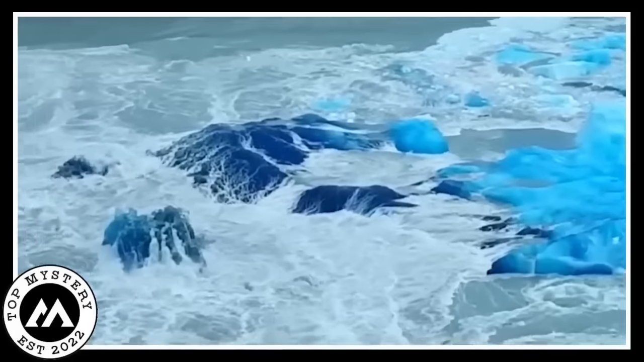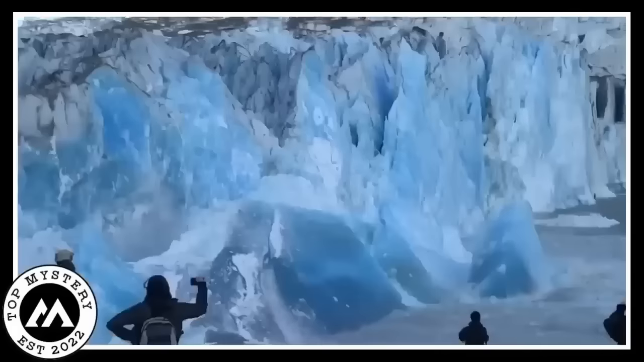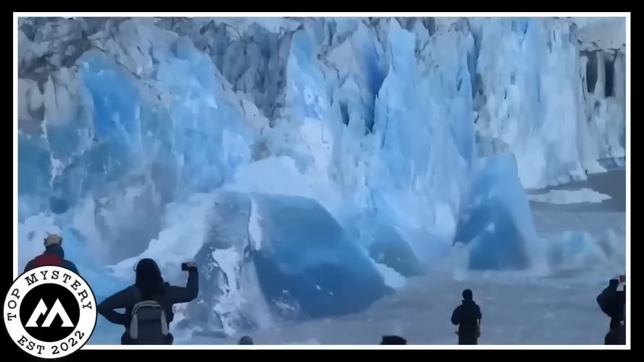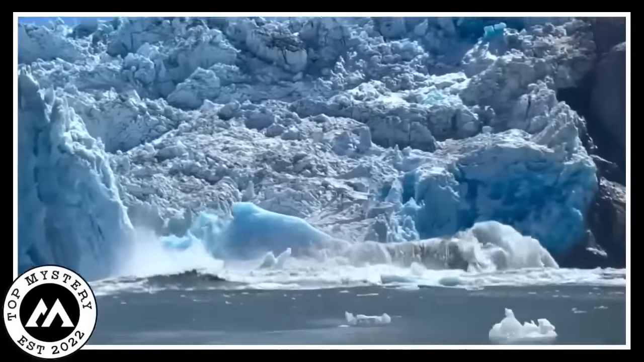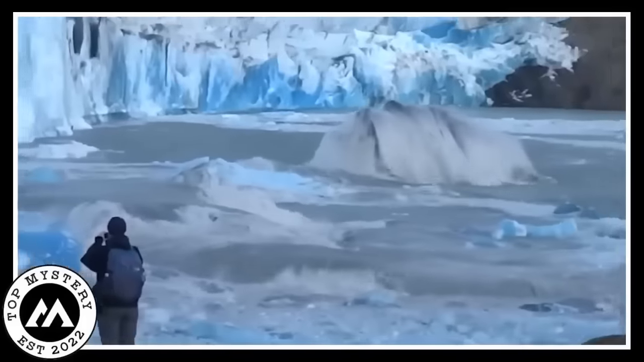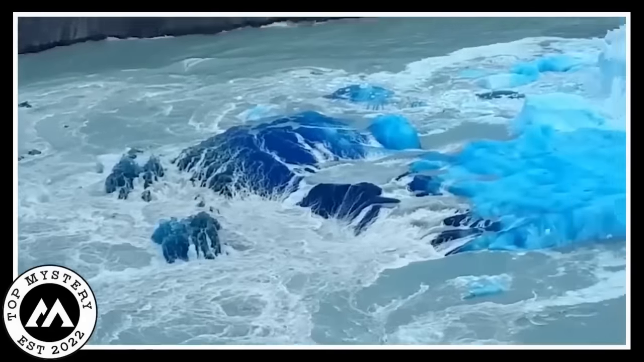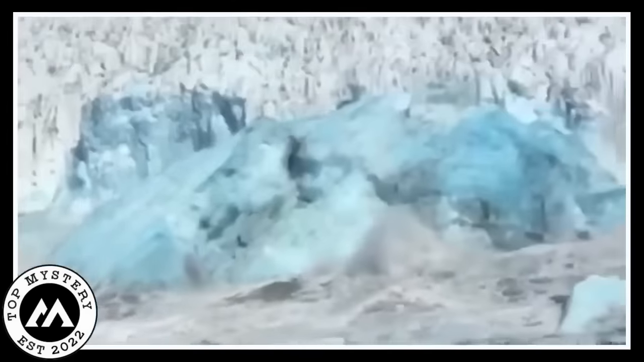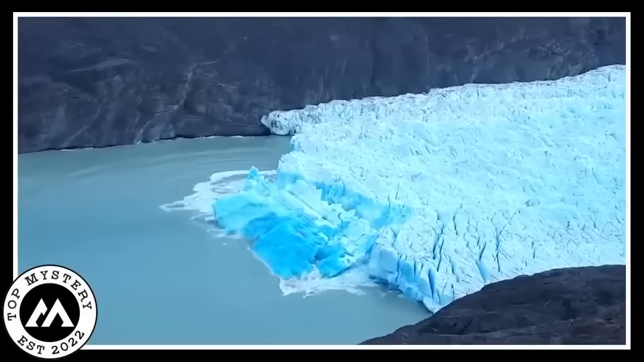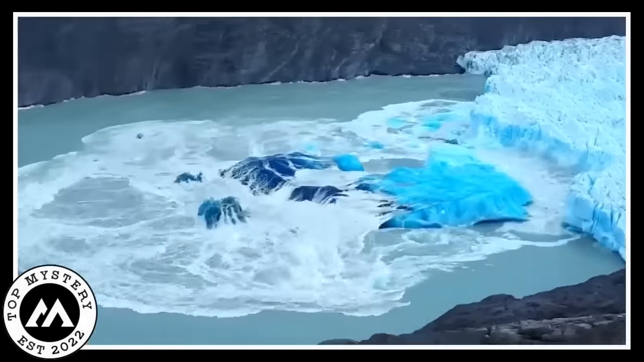Now, why is it so blue? Turns out it's like snow got squished really tight and turned into super special ice, the kind that's smoother than your favorite dance moves. Nature's like, hey, check out my fancy iceberg disco move, and we're just here amazed by the hidden beauty beneath the icy surface. Who knew an iceberg could be so extra? It's like the Beyoncé of icebergs, showing off its smooth blue glamour. Nature's full of these little surprises, and this flipping iceberg is just one cool example.